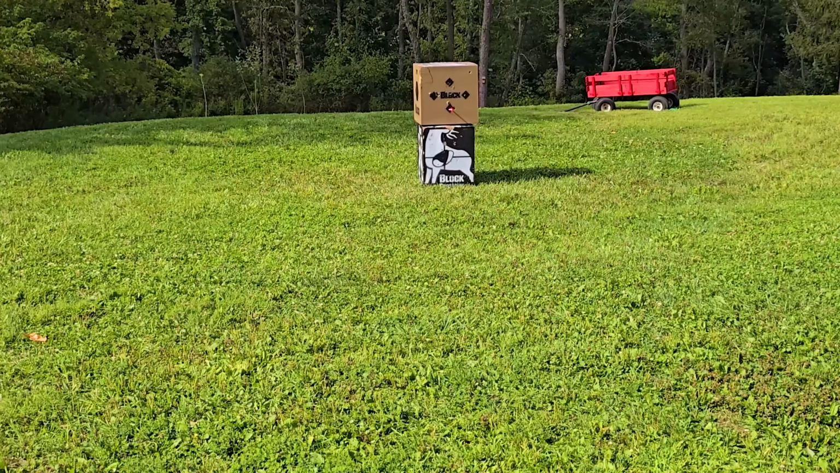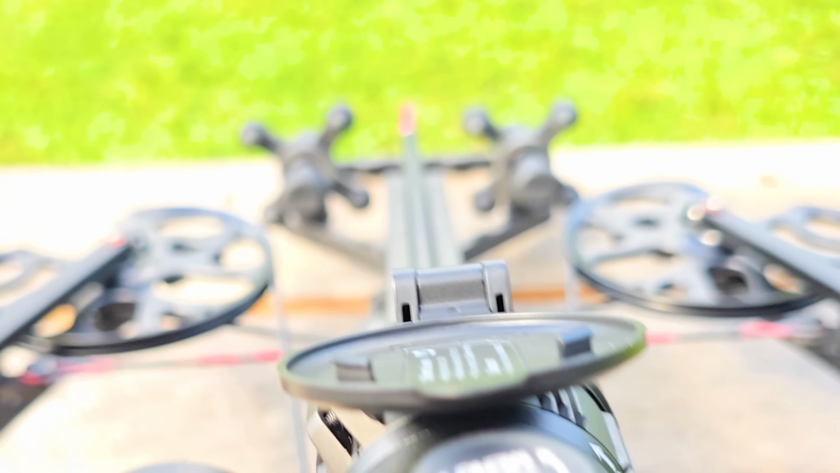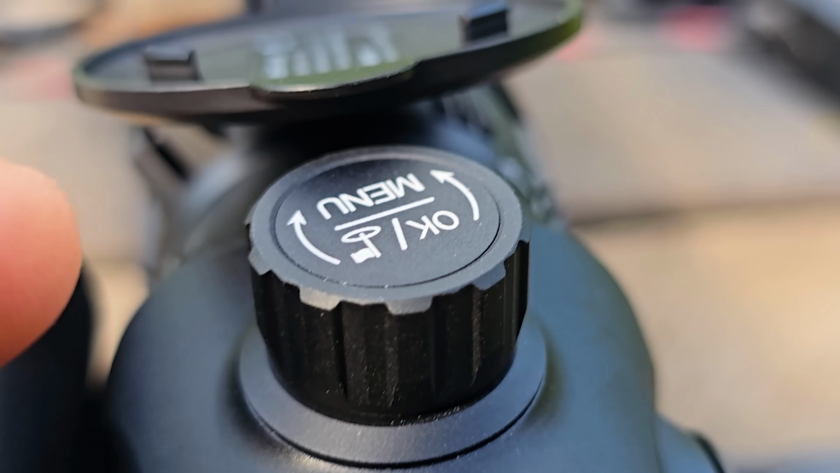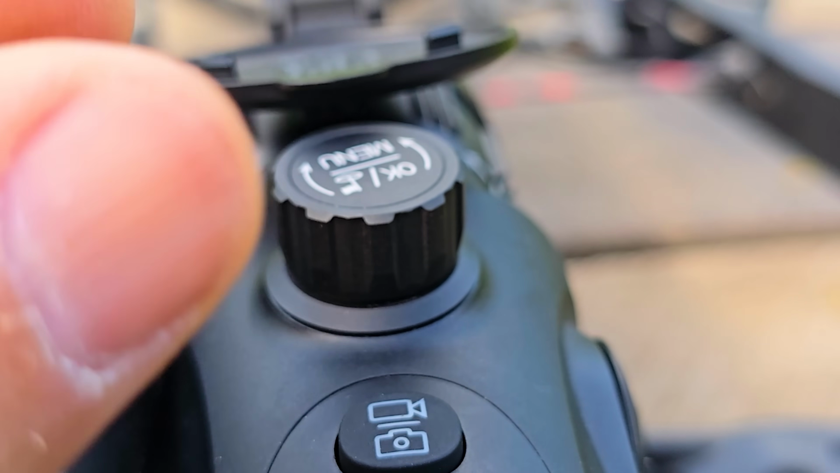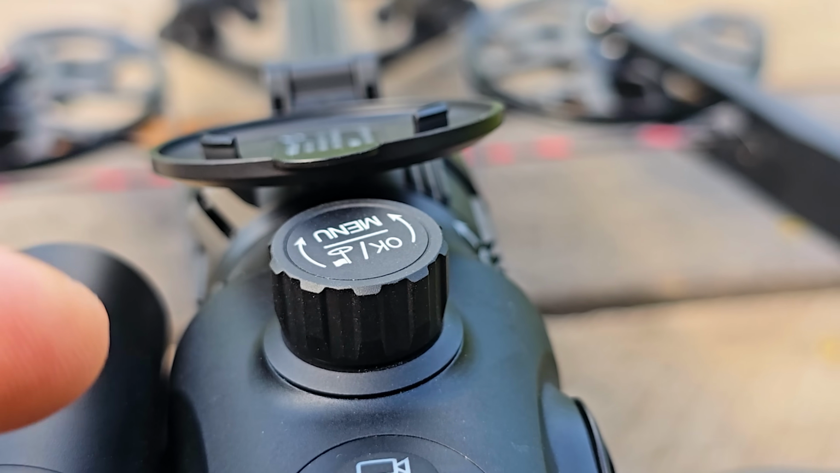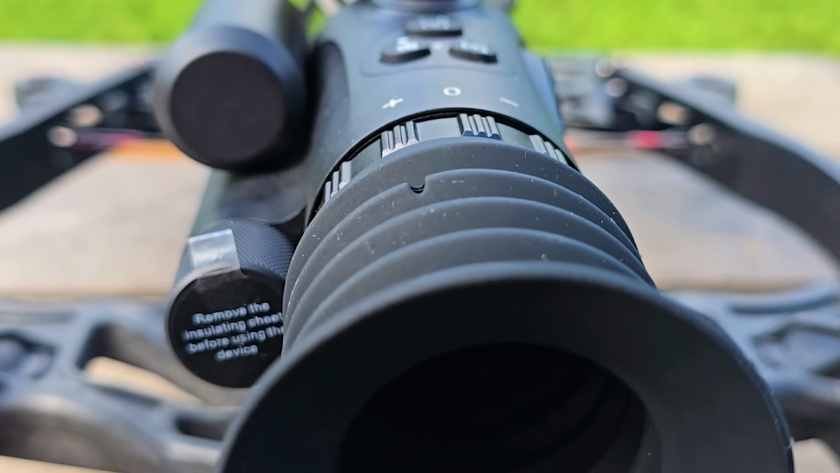So basically what I did, I went into the scope through the settings and played around with that. You dial it right on the screen and move it up. Basically, by turning this top knob right here, then you push down the button and hold it until it brings up the menu. And then you just turn it to shot 0, and once you're on shot 0, you just sort of adjust it there, and it dials it right up.